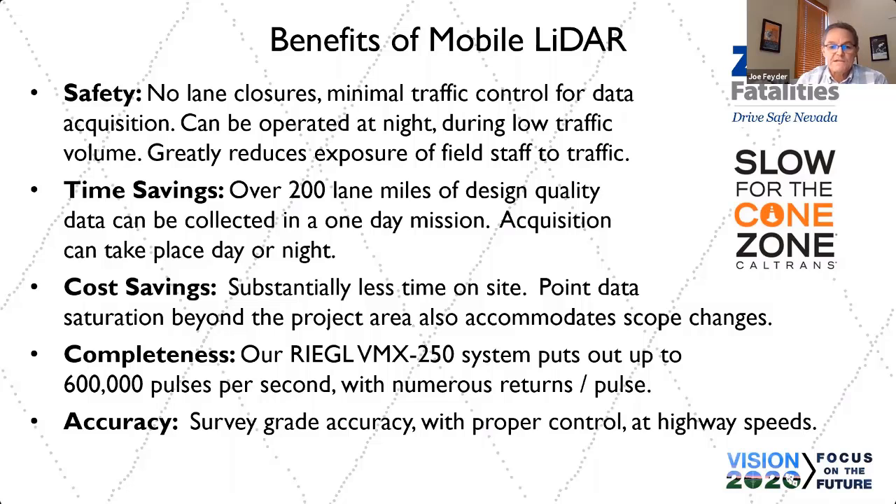Accuracy, we can ratchet accuracy down to survey grade at highway speed. I say highway speed, we like to stick around 45 miles an hour. That gives us about 3.5 inches between the scan lines. If you look at the background of all these slides, the background's the same. That's basically the scan line pattern from the two scan heads that are opposed to each other at about 30 degrees. So we like to keep those about 3 to 4 inch spacing, and 40 to 45 miles an hour is just about the sweet spot for speed and density of the scan data.